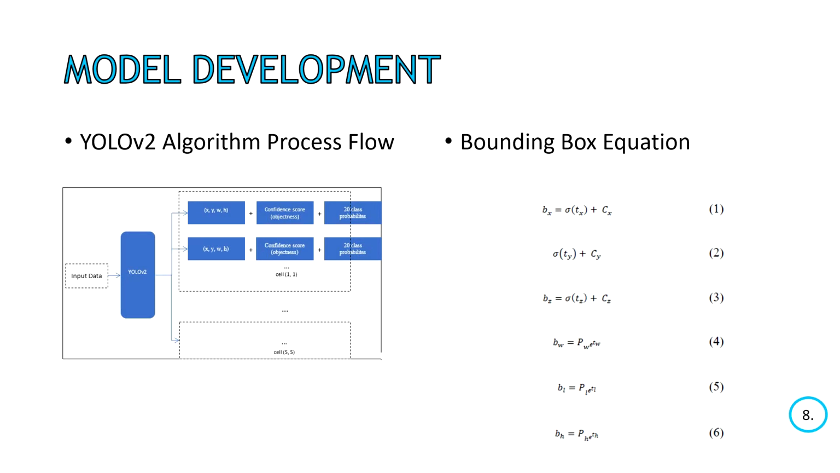YOLO V2 is a real-time object detection system that uses a different approach by applying a single neural network to an image. The network divides the image into partitions and predicts the bounding boxes and probabilities. The predicted probabilities are the weights of the bounding boxes. The model is applied to the image in multiple locations to find the highest score. The image regions with the highest scores are counted as detections.